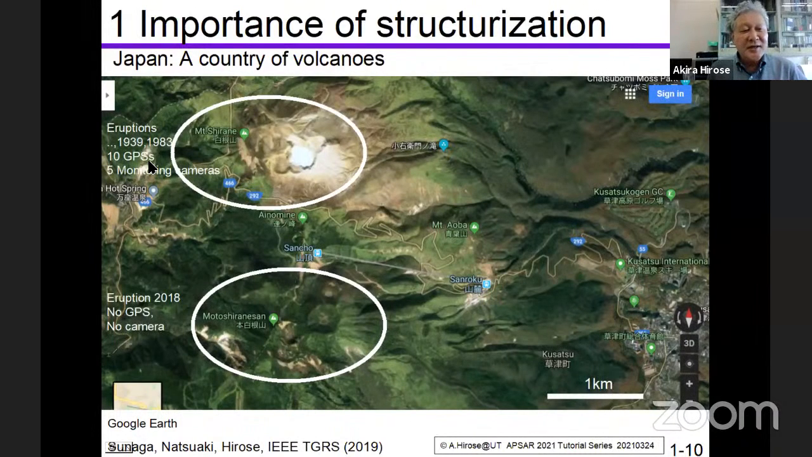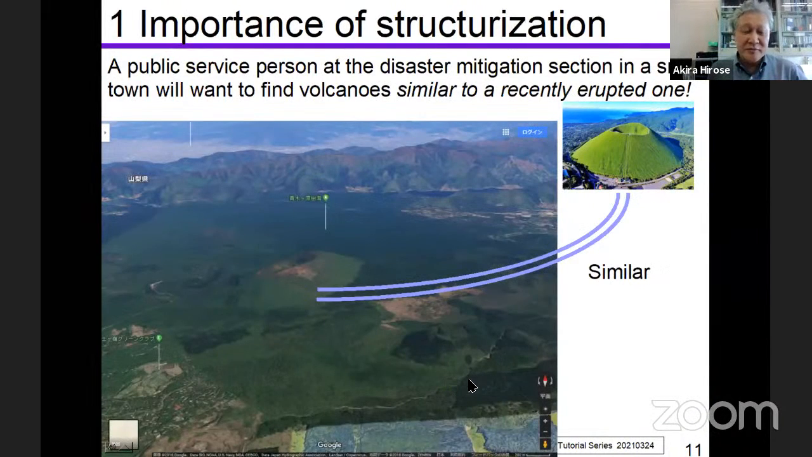Well, GPS is very useful. Monitoring cameras are also very useful. But if we observe this area very frequently with the SAR system, satellite SAR system, then we could have caught something, some information in the observation. This is the present state.